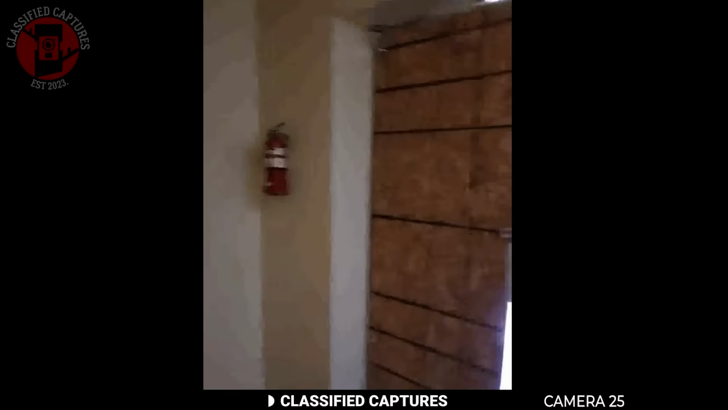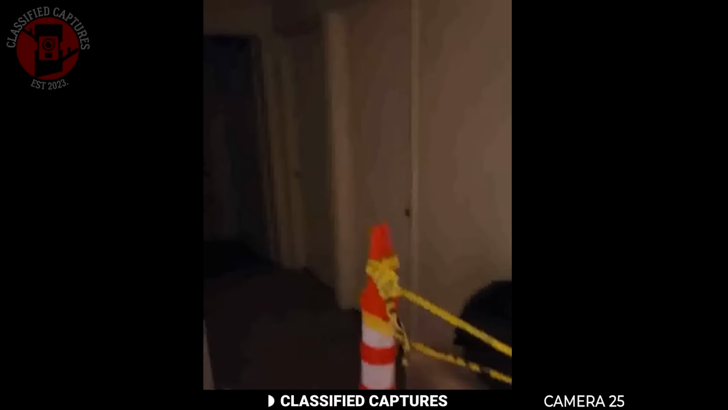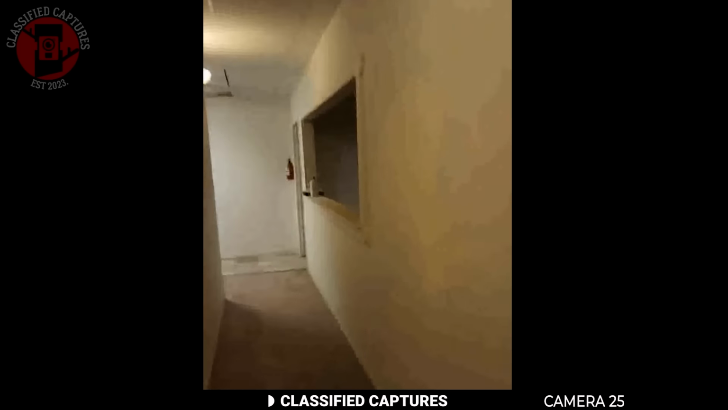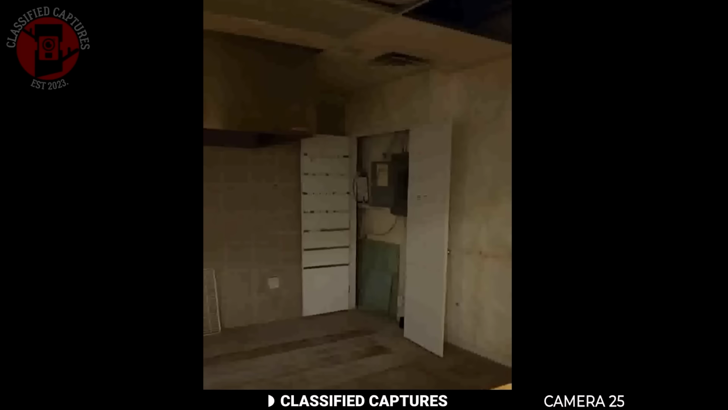It was gone as quickly as it appeared, vanishing into the darkness. The man walked into the room expecting to see something, but when he looked around with his own eyes, there was nothing at all. No shadow, no figure, just silence and the lingering cold air pressing in on him. It's no wonder this place was abandoned. Whatever resides in there does not want to be disturbed.